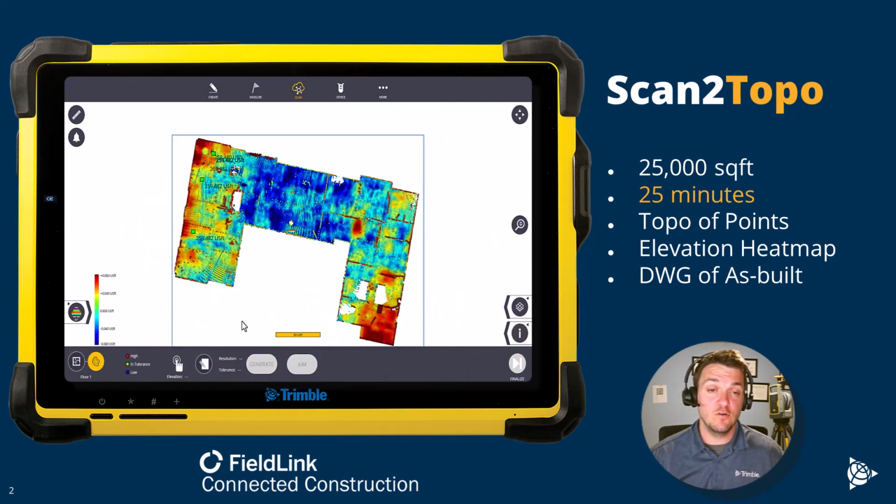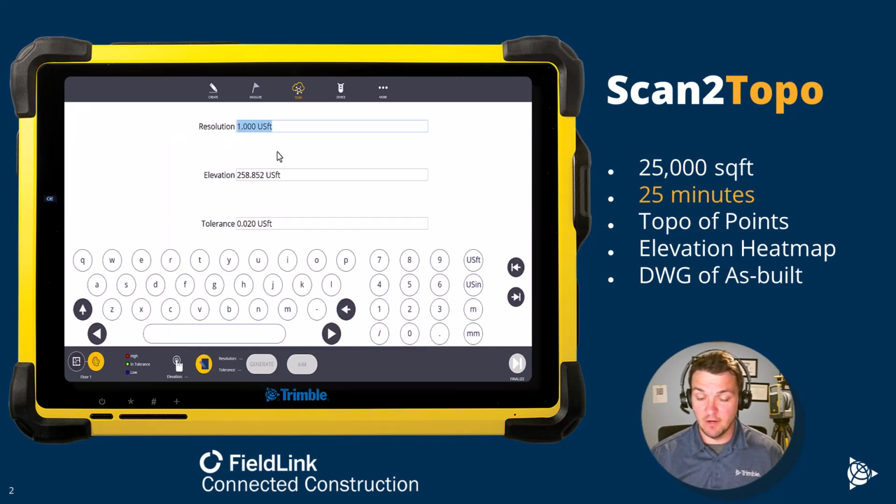But if I'm just doing a topo, I would go in here and set my grid spacing and then set my 259.46 reference elevation that I want to go to. That's something I can change. You may want to use finished floor height, or you just want to represent the best even point. I can simply input that, or I can select it on the screen there.